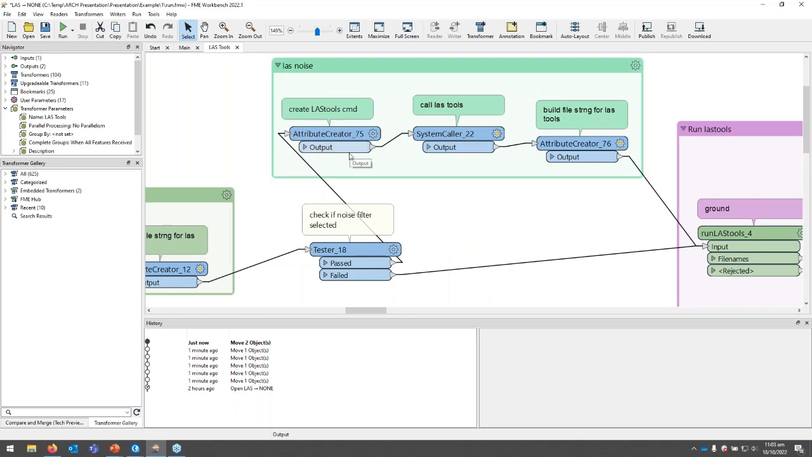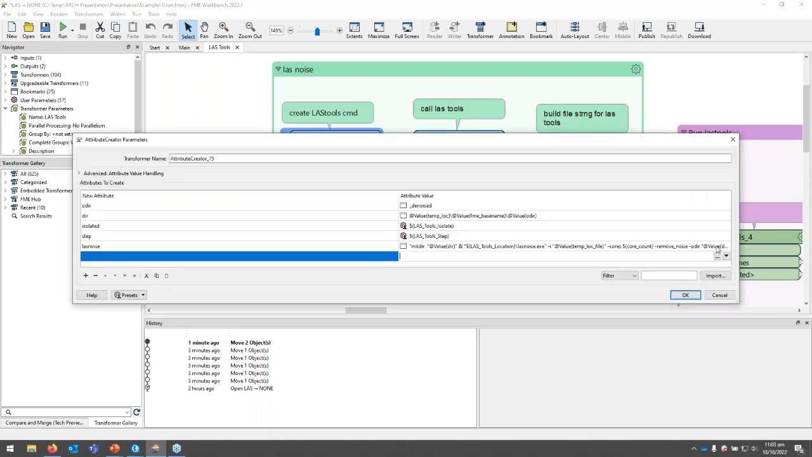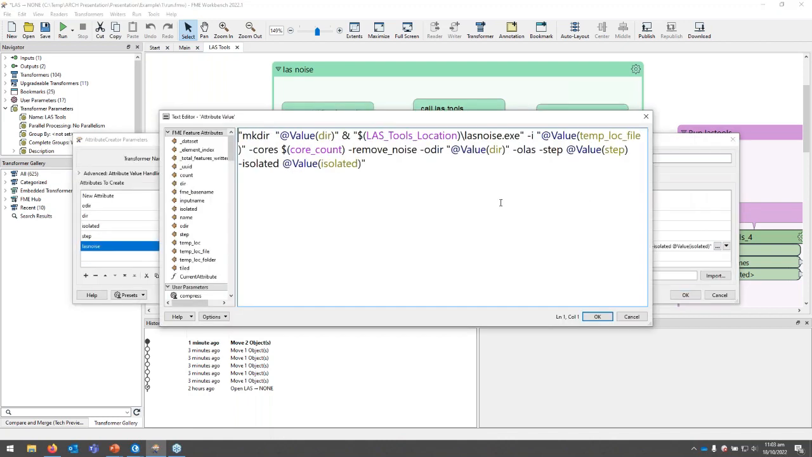The very first thing we do is filter out any noisy information within the point cloud. As I mentioned, the way I'm using LAStools here is primarily through the command line, so we can create a relatively basic command line string.